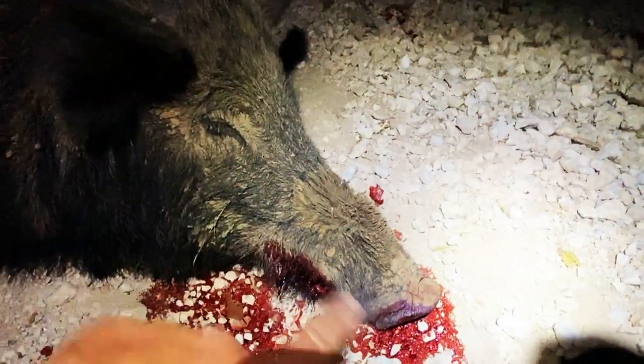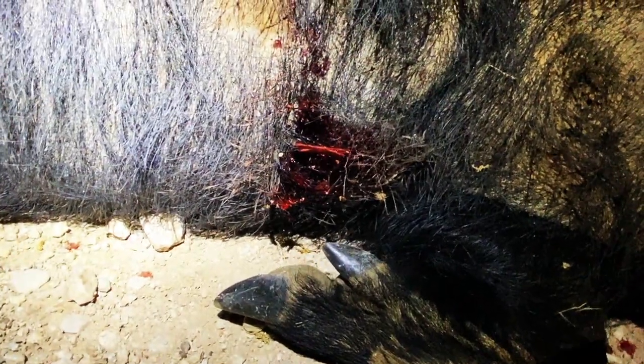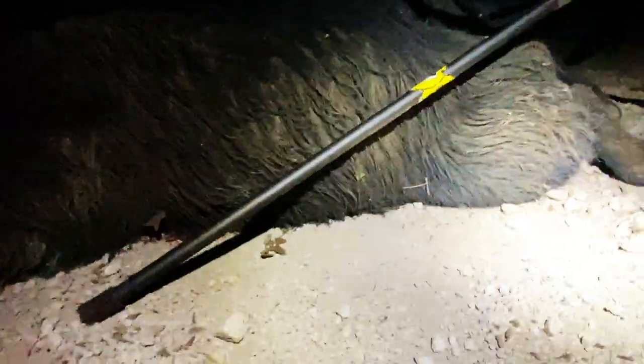Check out the snout on this guy. It's really long. I'm gonna measure that. Here's the shot placement up close and personal. And I did look on the back. I cannot seem to find an exit. I'm not going to spend too much time on the necropsy because it's about 70 degrees, and I do want to get the back straps out of this guy.